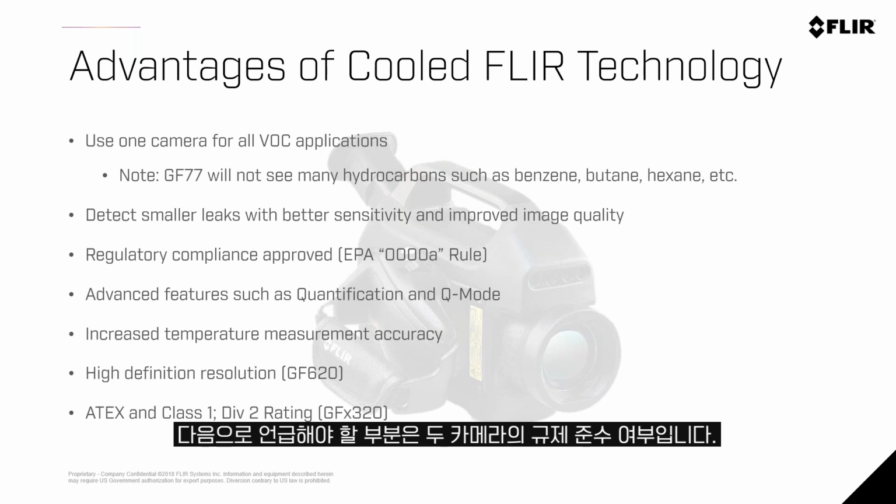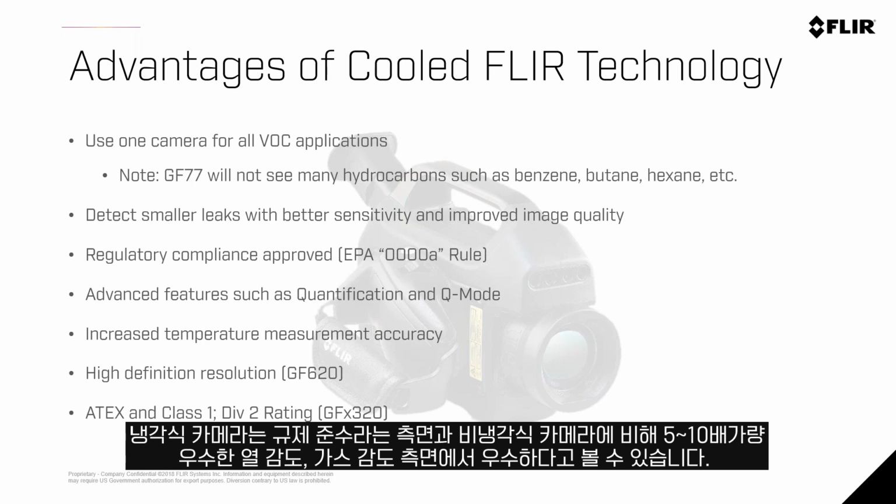Now, a question that I'm sure is going to come up is how this relates to regulatory compliance with both of these cameras in the portfolio. The GF77 does not meet EPA regulatory compliance for rules like the Quad OA rule at this time. So the cooled technology has its place in meeting regulatory compliance because of the increased sensitivity, almost 5 to 10 times increased thermal sensitivity and gas sensitivity within the camera.